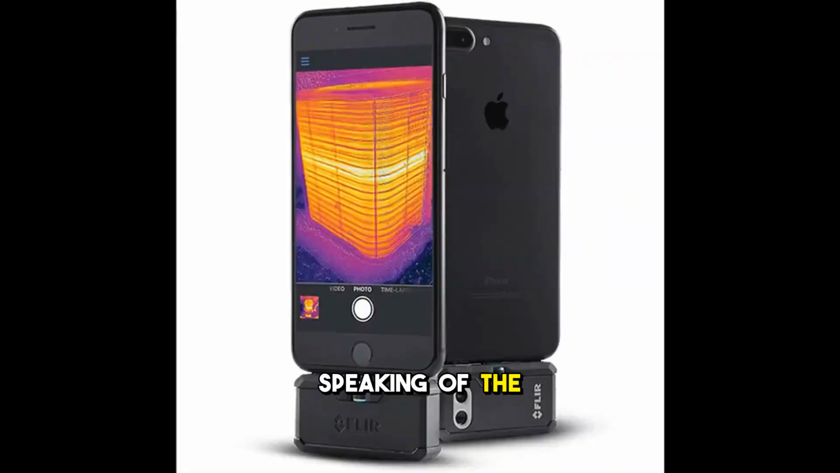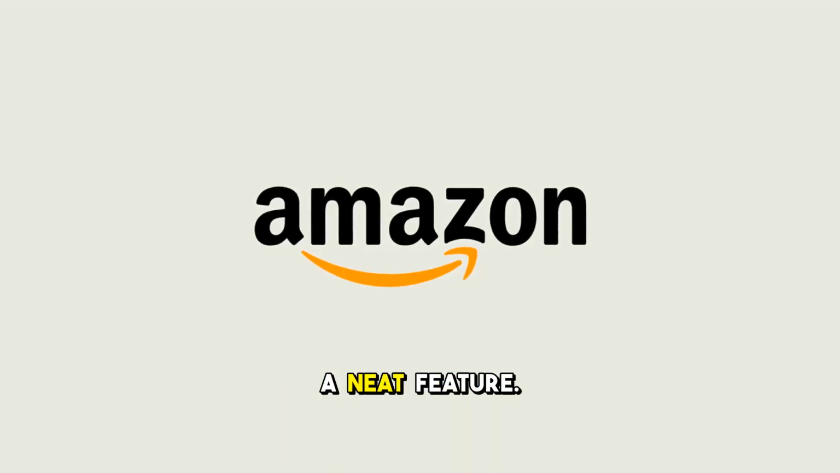Speaking of the app, the included inspection guides are a neat feature.